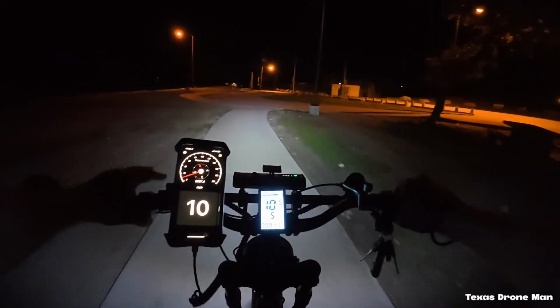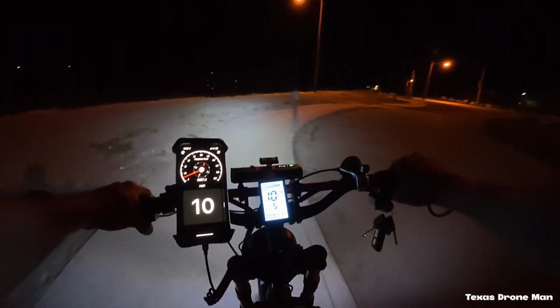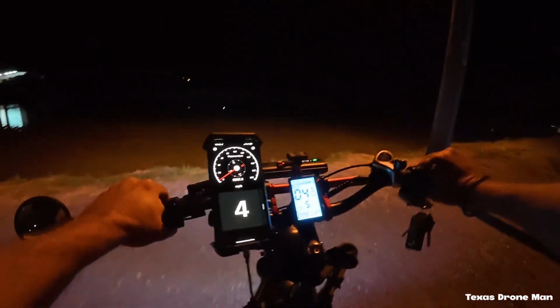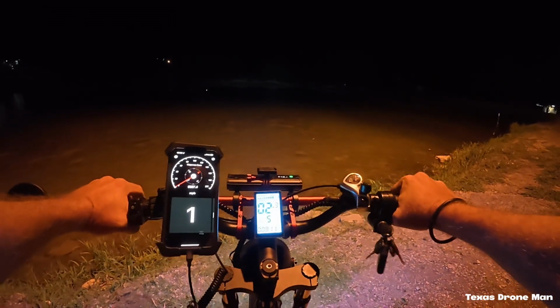Yeah, this little walking path goes around this little pond. That's it. Let's see if I can see some fish off in there. They try to tell me this thing's full of fish.